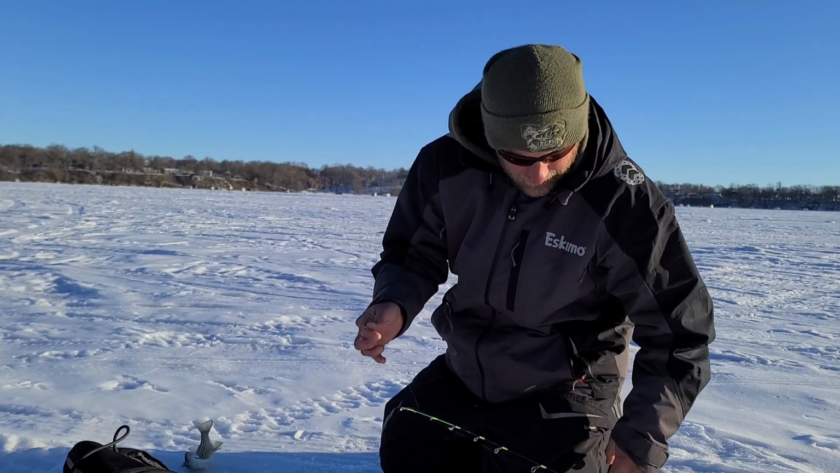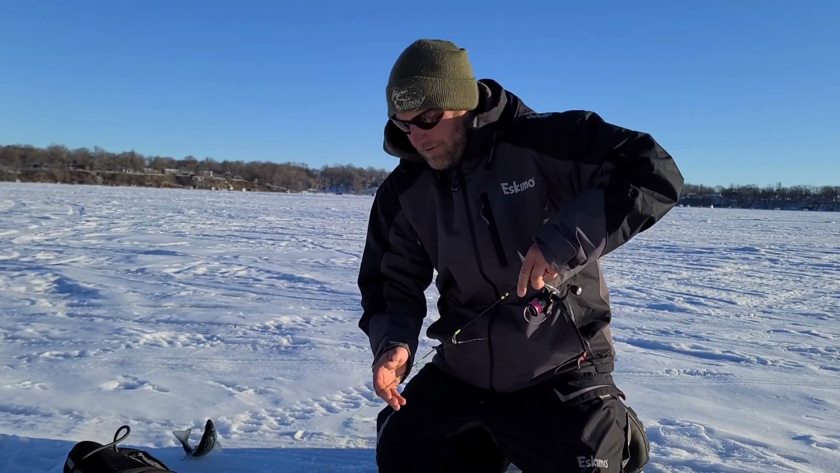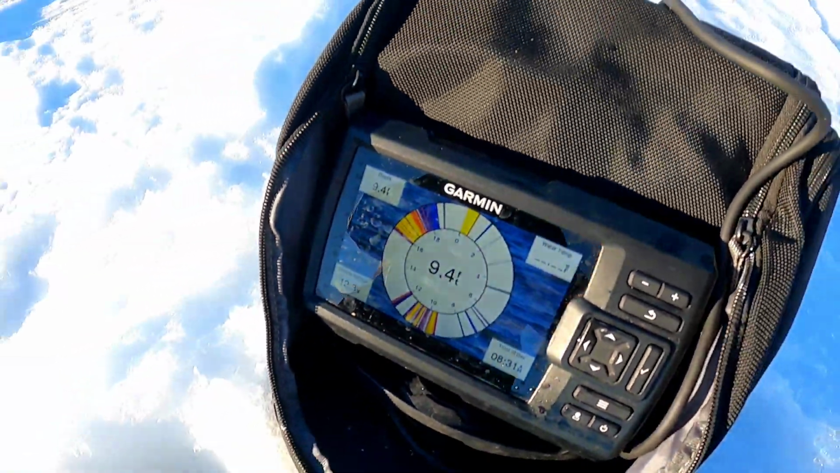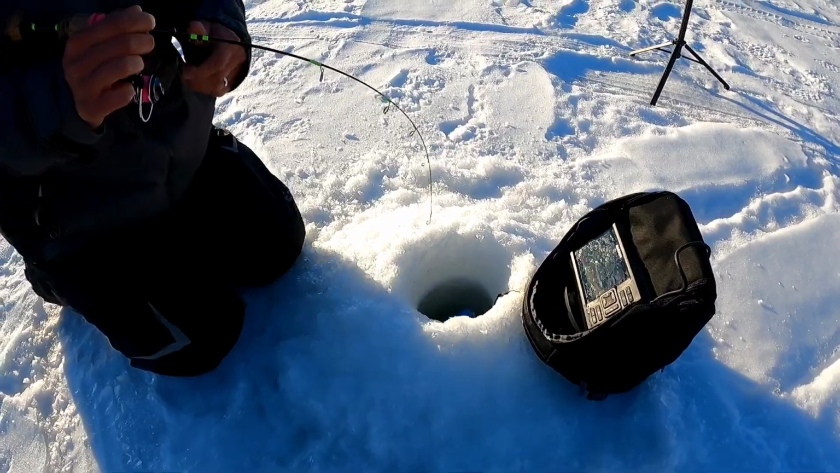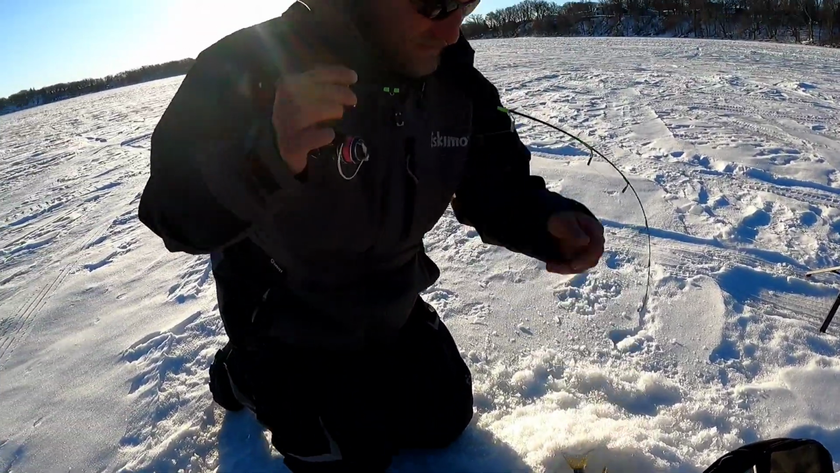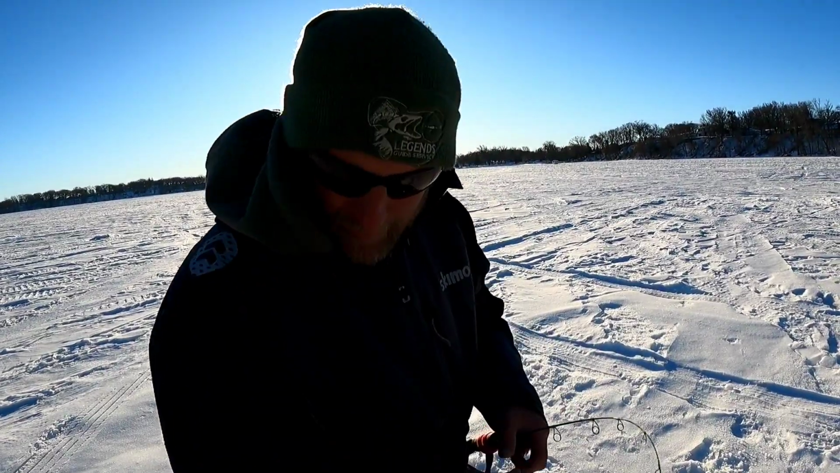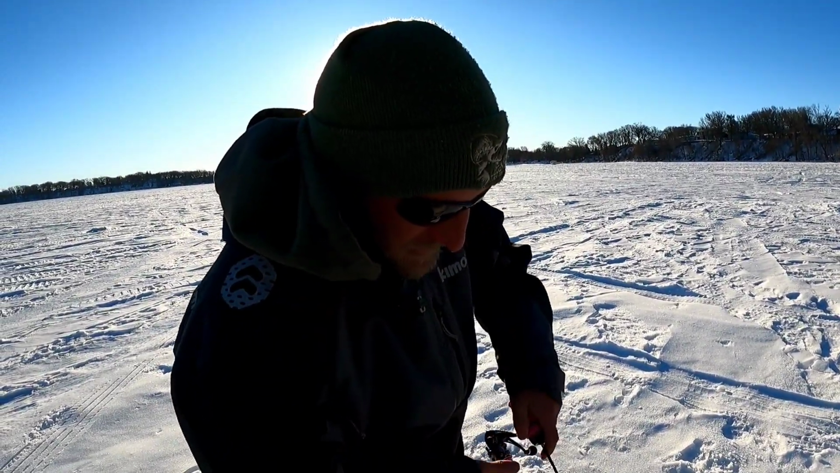Alright. Just as quick as you get one, you got to get right back down there and get another one. We are on the fish here. Boy, he came in and just... Oh, he drilled that. He drilled that hard. These fish are aggressive. They are biting, and that was on one spike is all I had on there.